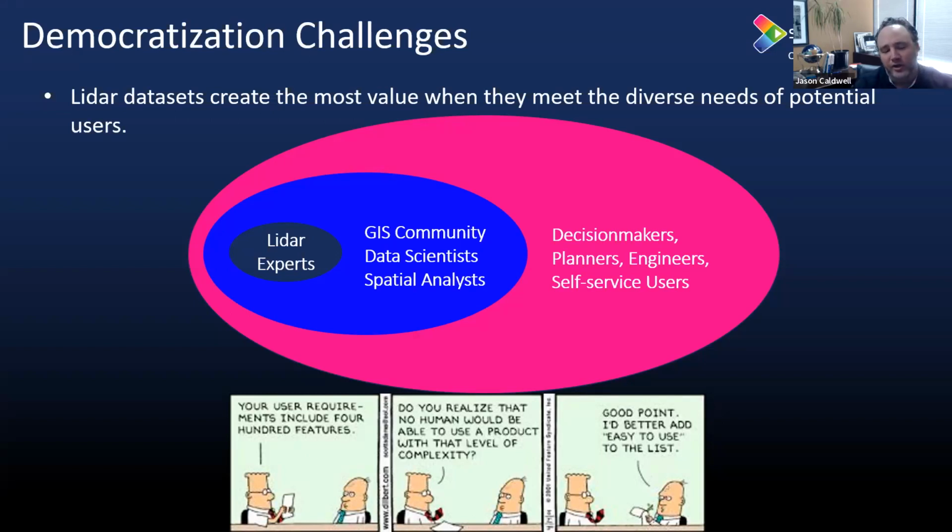And I always like looking at Dilbert. They always give out cool graphs. I put this at the bottom here just to get us a little laugh. But your user requirements include 400 features. Do you realize that no human could be able to use a product with that level of complexity? Good point. I better add easy to use to the list, right? And so it's kind of a joke.